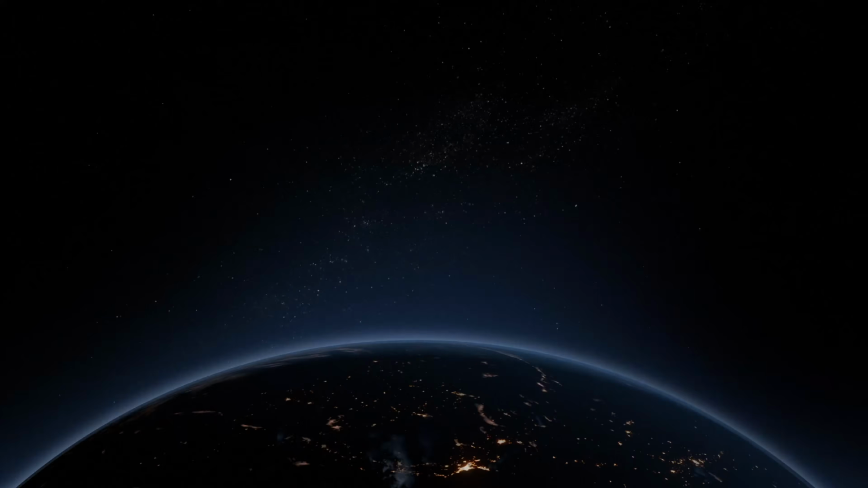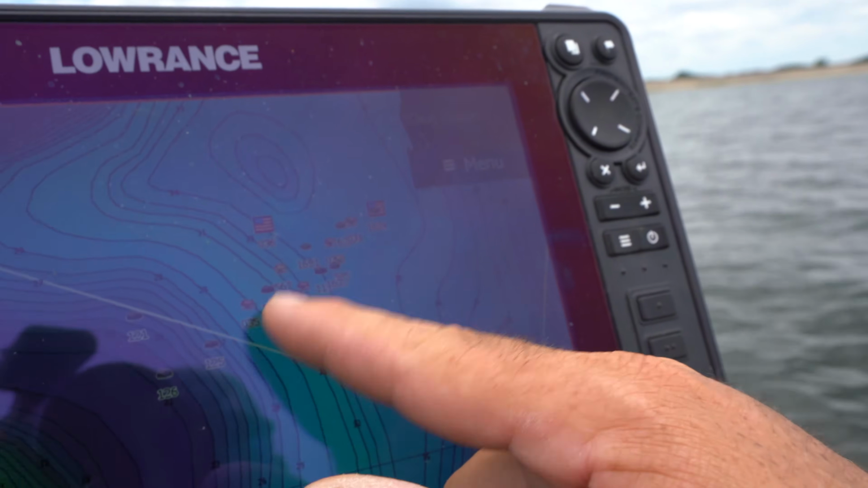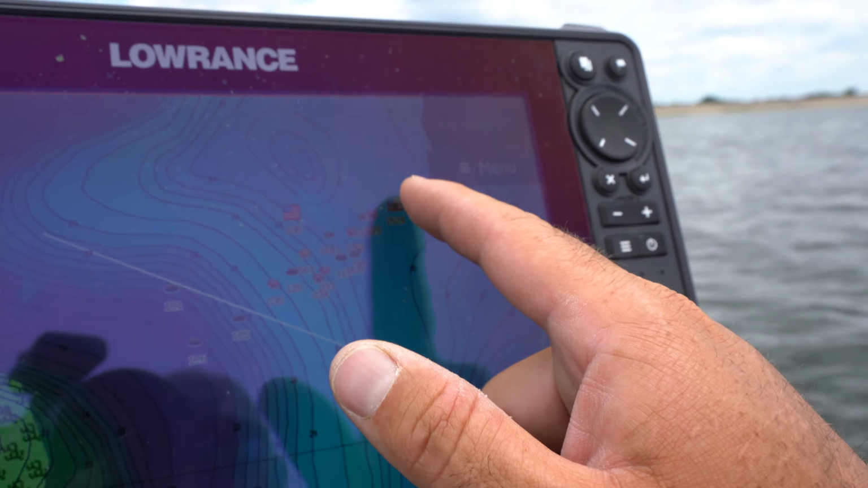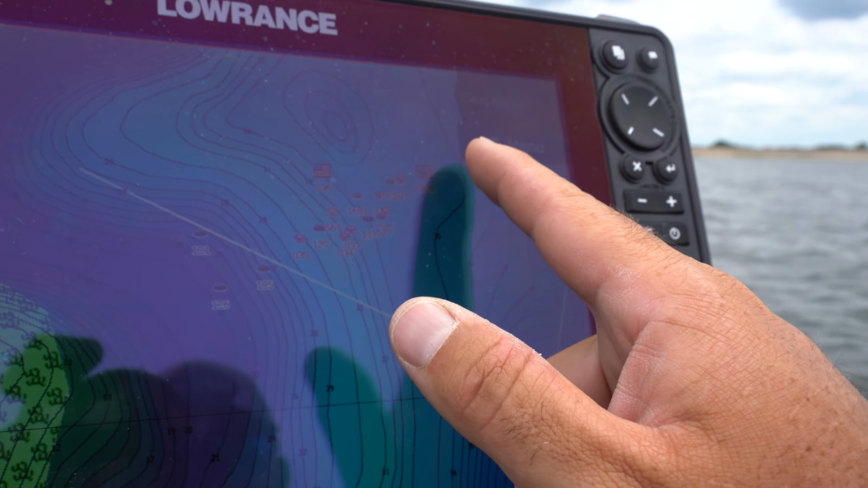And if you go ahead and look at the screen again, you can tell I marked all these fish along this ridge, and one day this is where I like to set up, where this flag waypoint is right here. I like to set up right there because I can cast right up this ridge and keep my bait in those schools of fish the entire time.